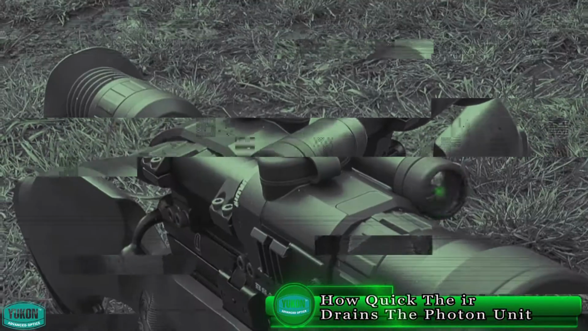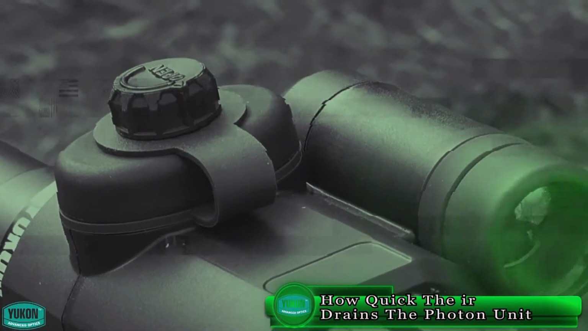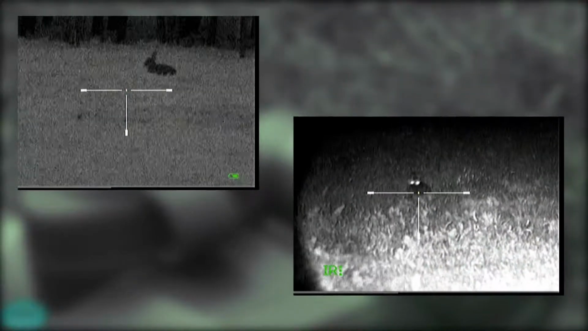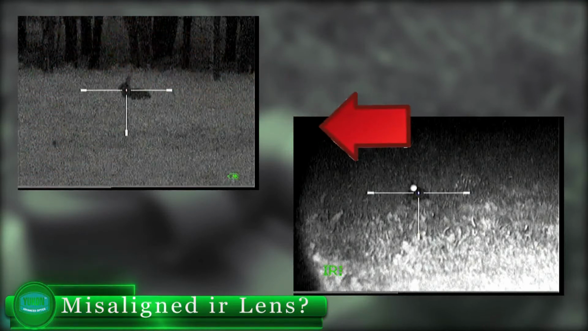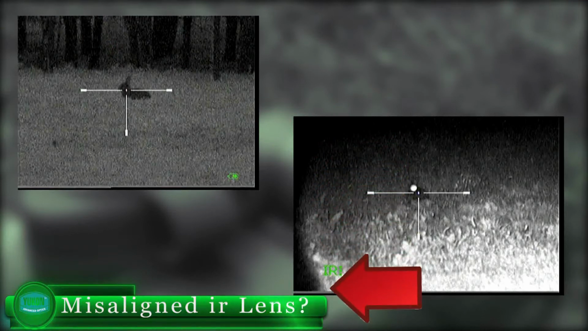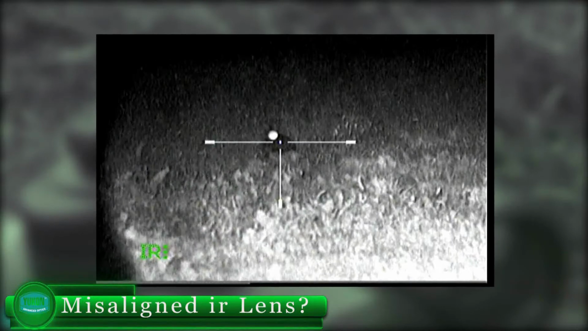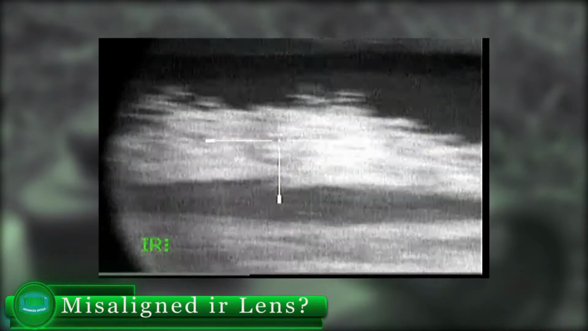Straight away I noticed a problem on the new Yukon Photon I purchased. The picture on the left is a cloudy afternoon shot, no IR on. The right image is a 12 o'clock AM cloudless night. You notice the shadow on the left of the screen, misaligned IR. Okay, it's not really detracting, and I am covered with the Yukon 3-year warranty, but come on Yukon, quality control. You can't check every unit, but surely you could have something in place.